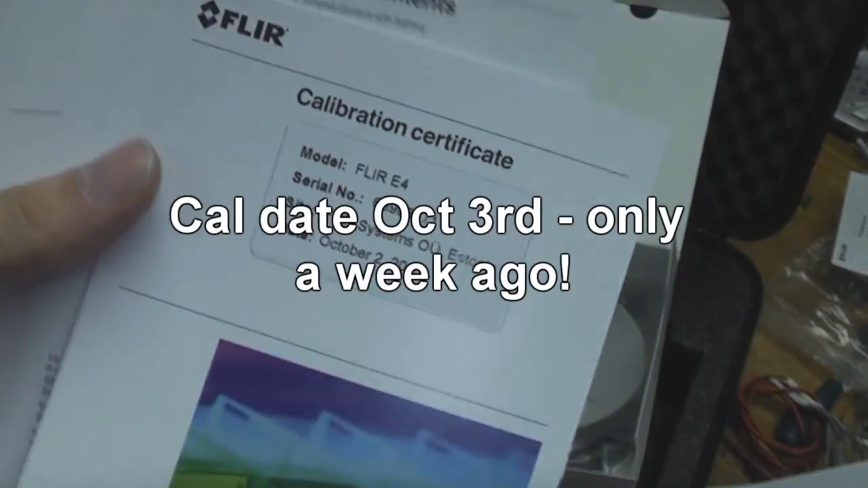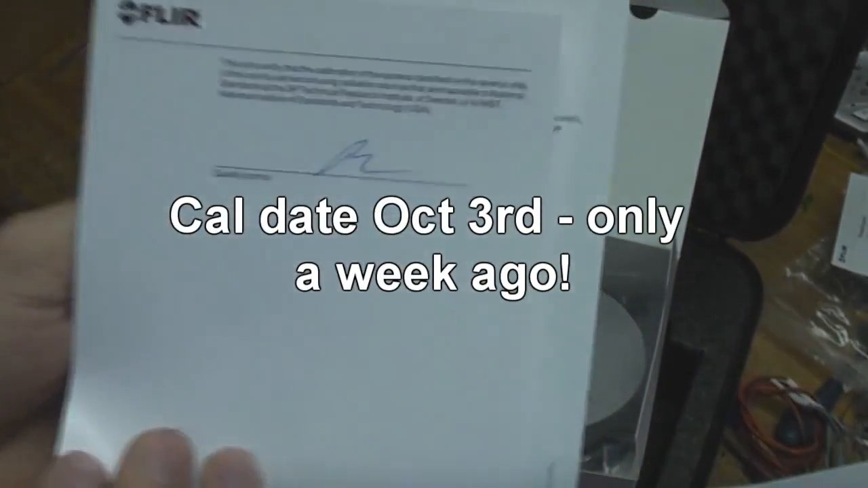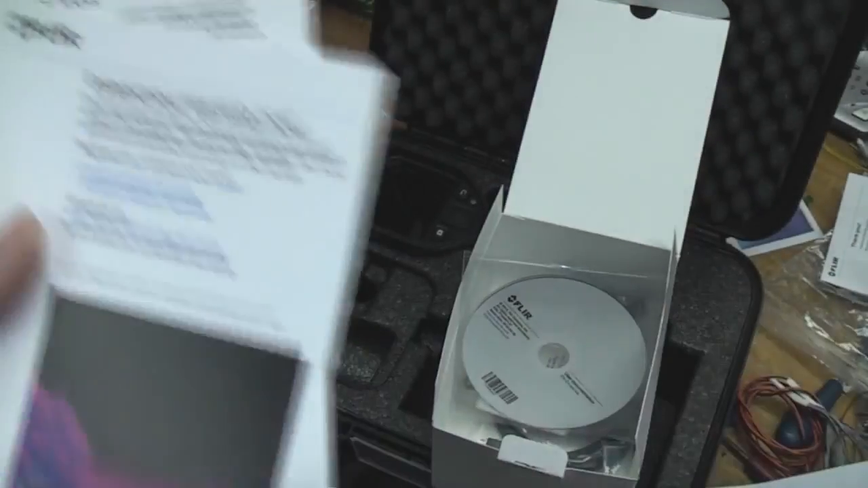Yeah, whatever. Calibration certificate, which is basically a piece of paper with a serial number. All it says is it's calibrated to traceable sources, no actual calibration results, but for something like this you probably wouldn't really expect that. List of contents, yeah, well, fine.